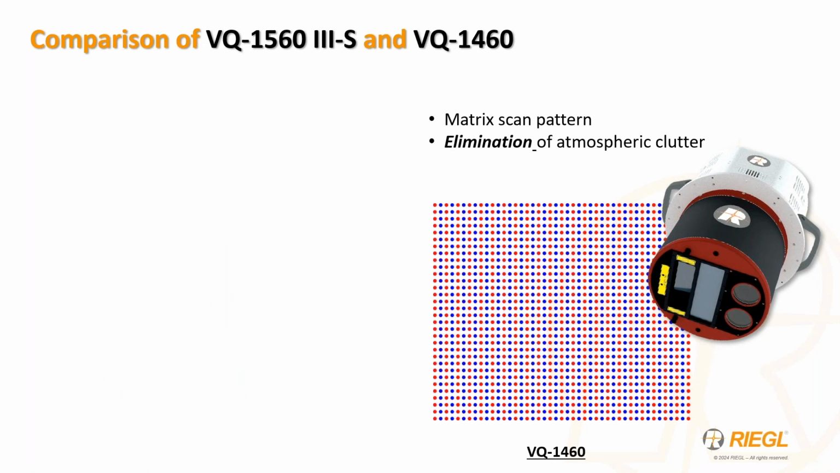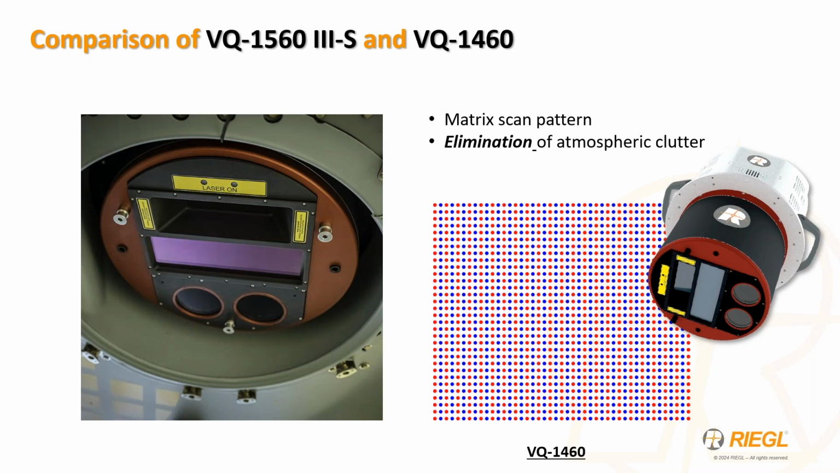Now, the VQ 1460, on the other hand, produces a single matrix scan pattern from the two laser channels. And so you can see the ping pong effect in the matrix point distribution plot to the right. In this configuration, the transmit and receiver paths are completely separated, effectively eliminating any in-air atmospheric noise in the resulting point cloud, and producing extremely clean raw data sets not requiring filtering.